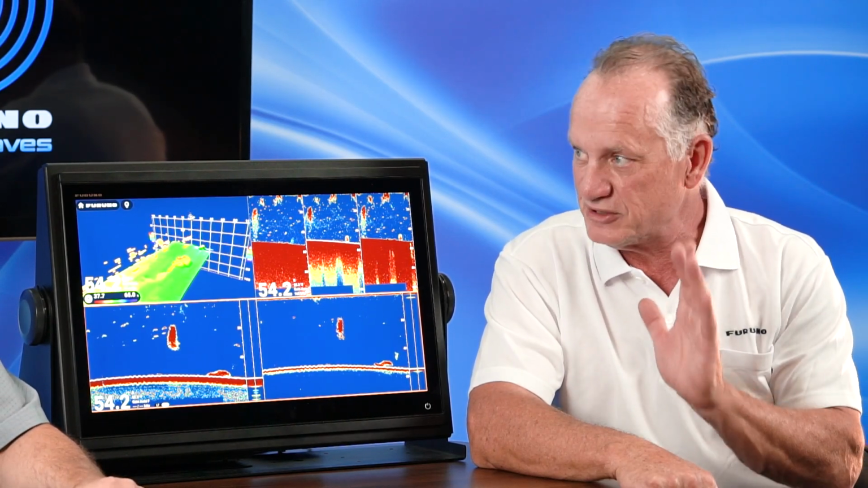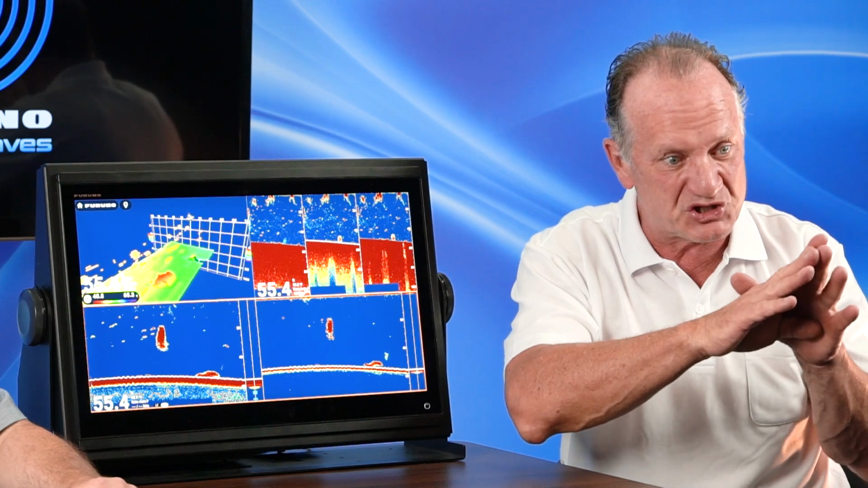So if your transducer in the DFF3D is mounted in a good place, you can be going 30, I've seen 40 knots plus, still getting pretty good bottom information, and be able to swipe across that whole 120 degree beam with 40 individual channels and see where fish are underneath.